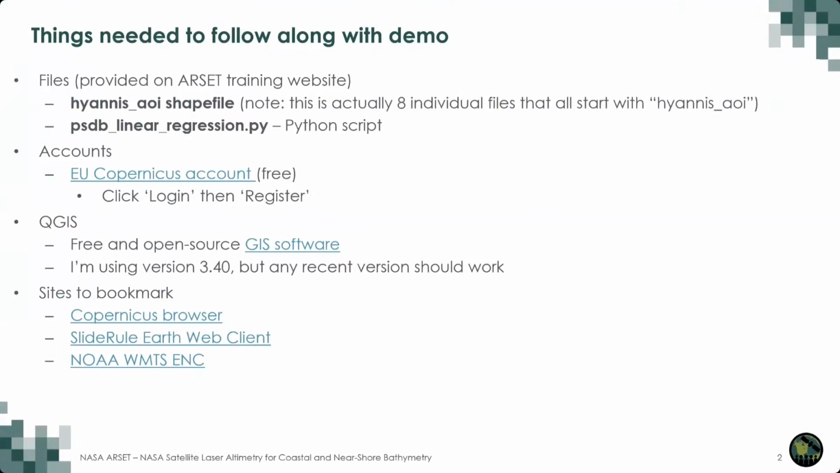So to set the stage for this, if you're going to follow along with me, there are some things that you need to set up ahead of time. First of all, there are a couple of files that you should have been able to find on the training website. There's a shapefile, which is called Hyannis AOI, and then there's also a Python script, which is called psdb linear-regression.py. So you want to go and download those two files.